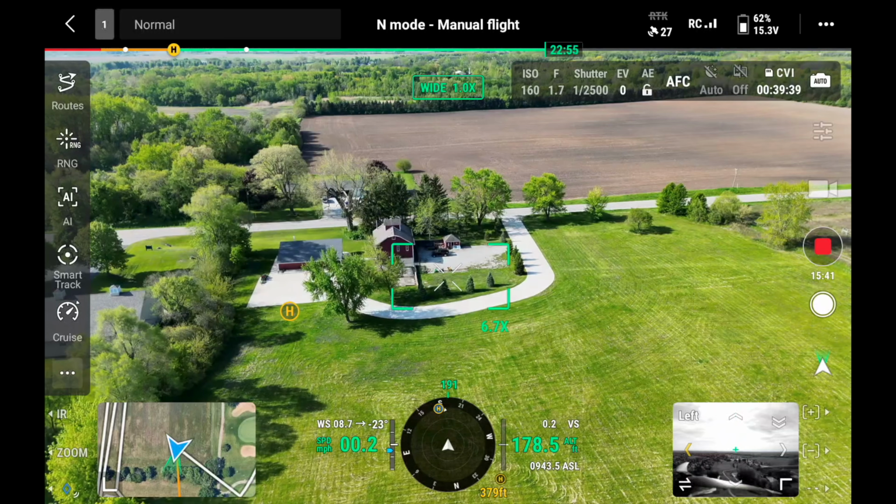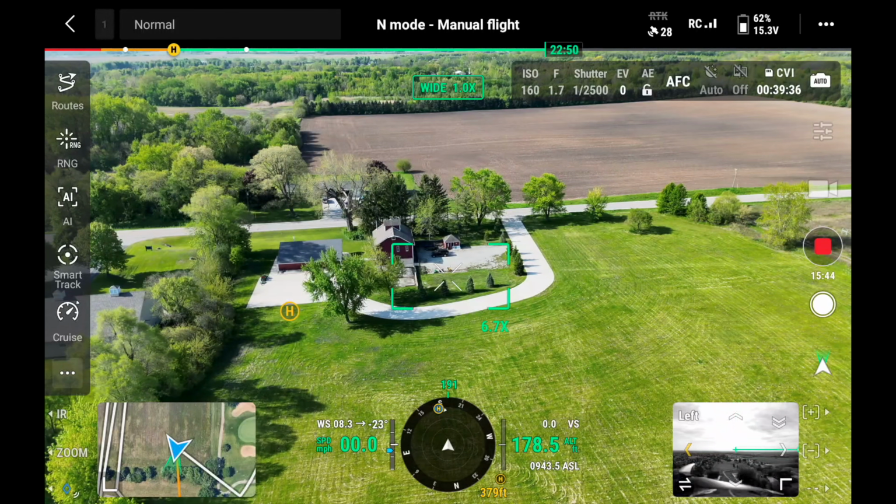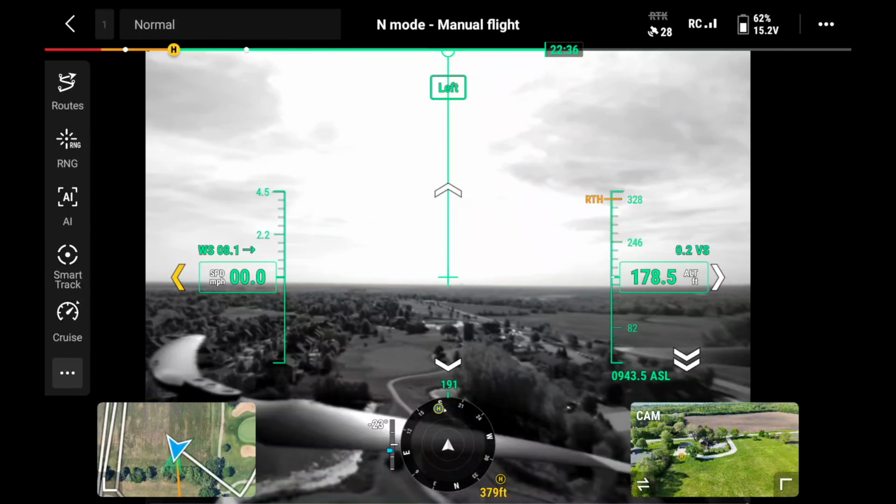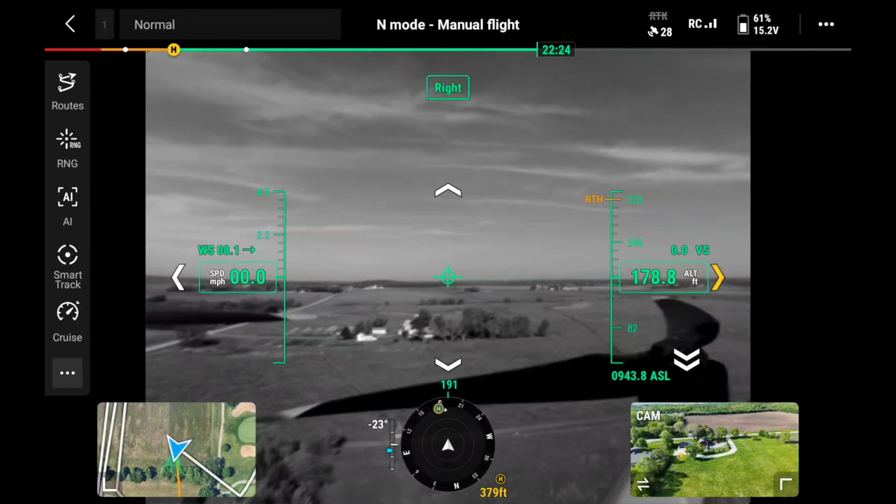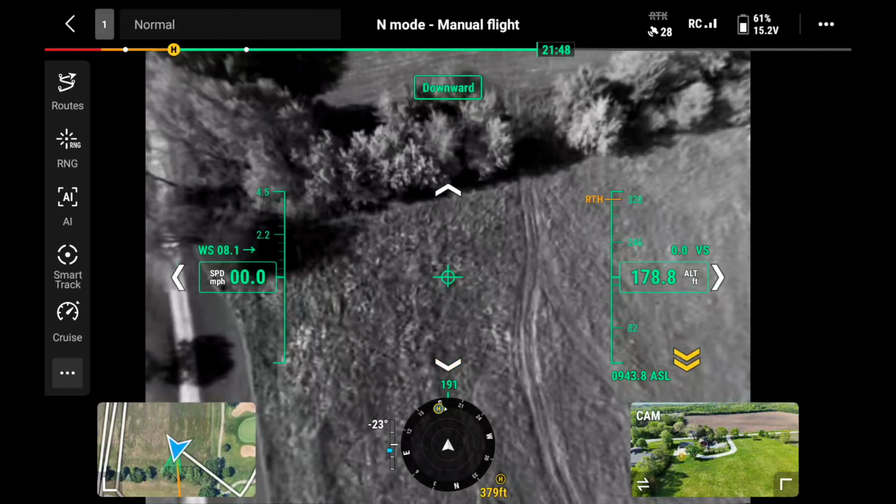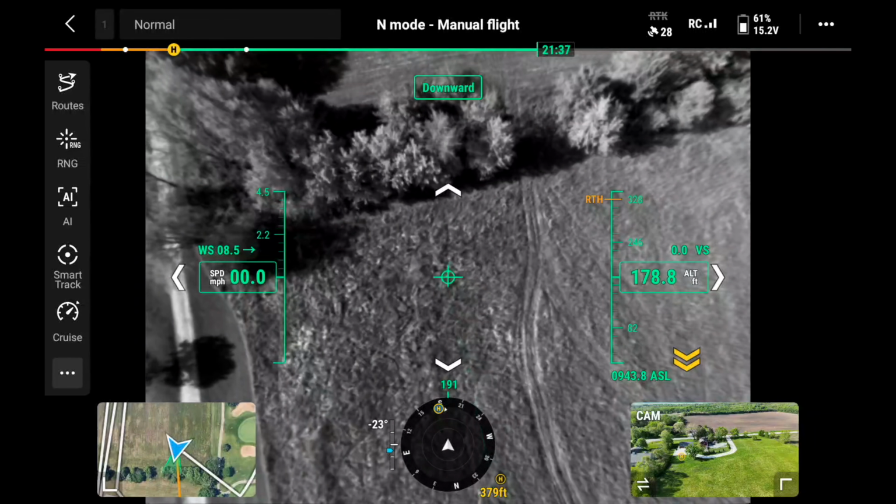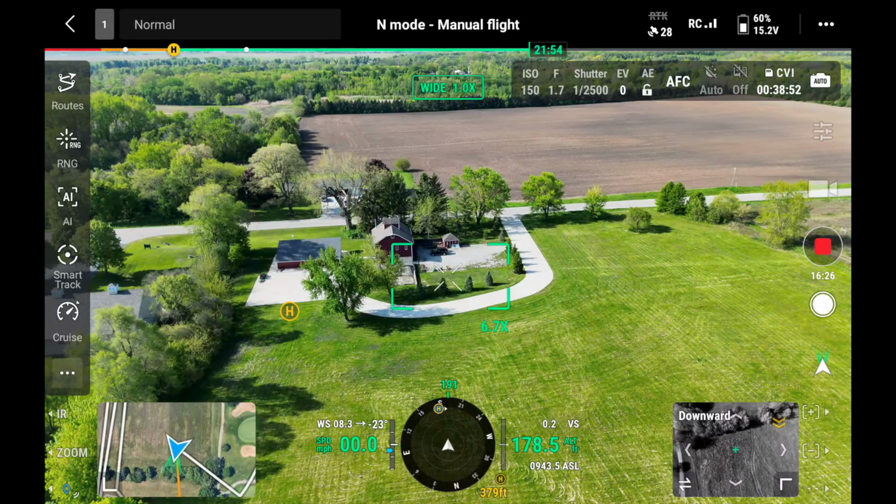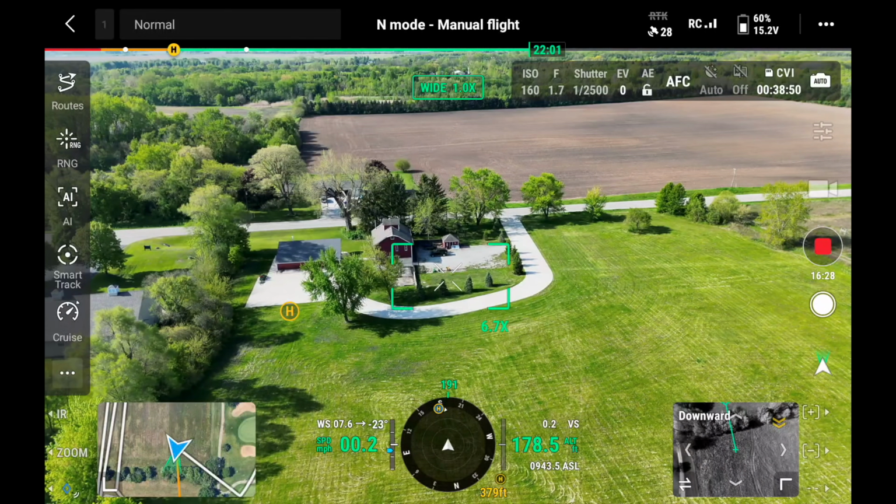One really cool thing about the Matrice 4TD though, is you can actually look out of those sensors. They have something called vision assist. So in the bottom right-hand corner of the screen I'm showing you right now, you see a little grayed out box, but you'll see propellers in there. You can click on that, then you can choose which sensors to look out of. You can look left, right, forward, or backwards, and you can look straight down as well out of that bottom sensor. But that's kind of a unique safety feature. So if you are flying in sort of close quarters, you can get a closer look at how close you are to something just by looking out of those sensors.